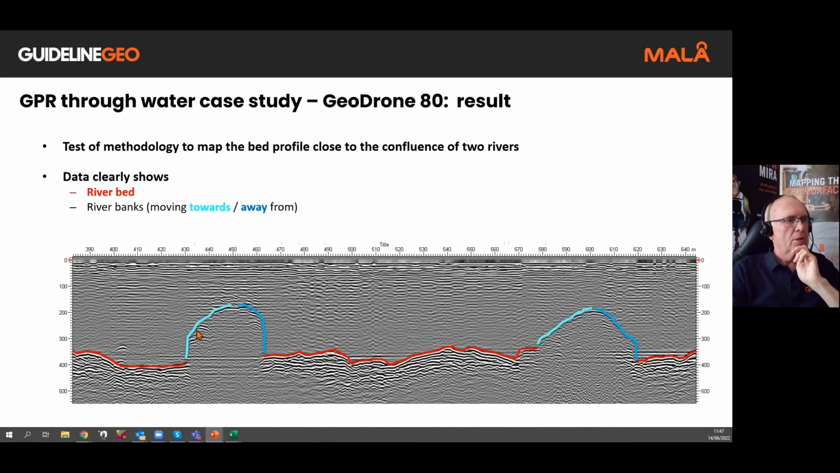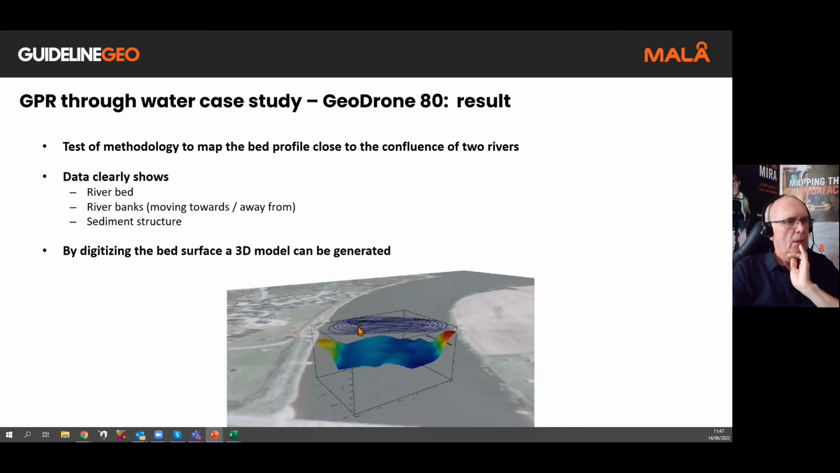Moving towards the riverbank and then moving away from the riverbank shows in the lighter and darker blue, and repeated again. Further down, we turn around and move the drone back towards the riverbanks. From that point, we could see this sediment structure, and measurements were taken and then plotted into a 3D model that you can see here.